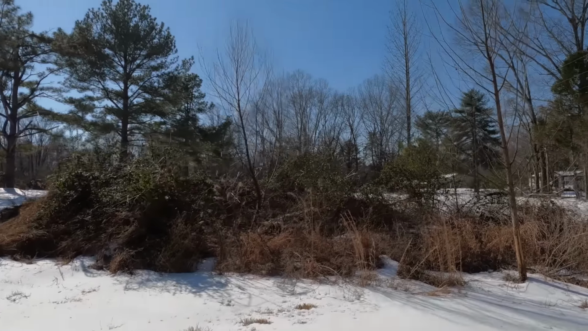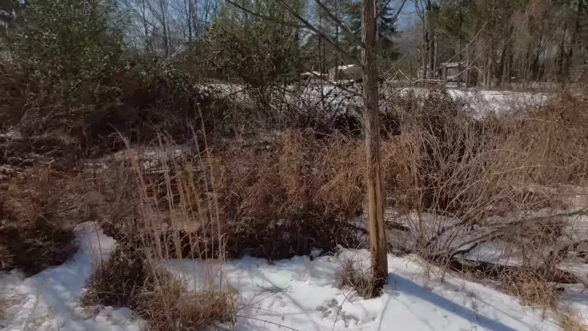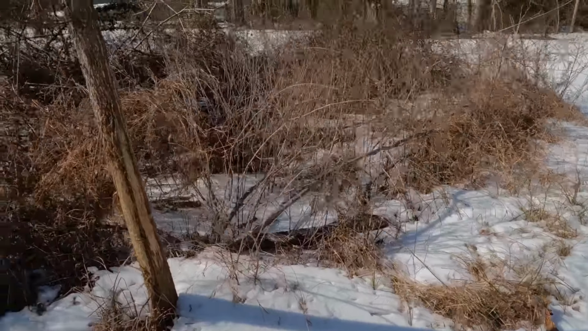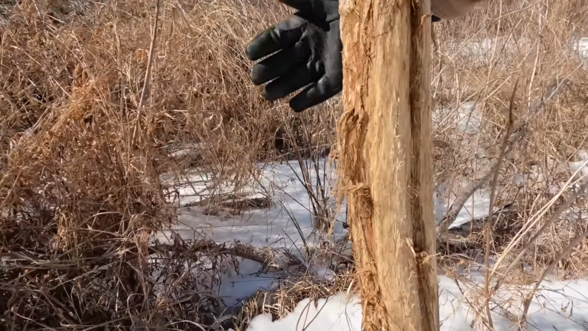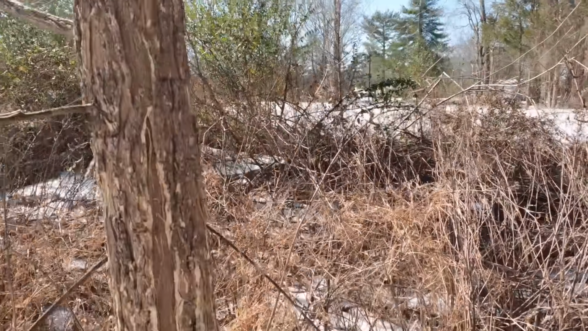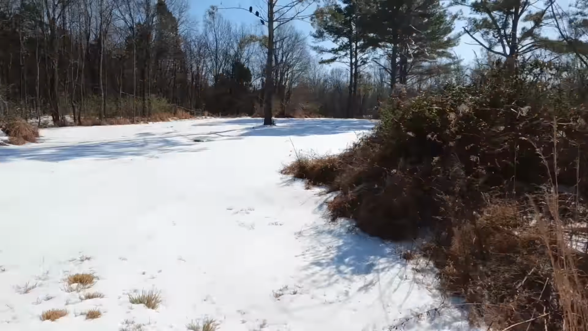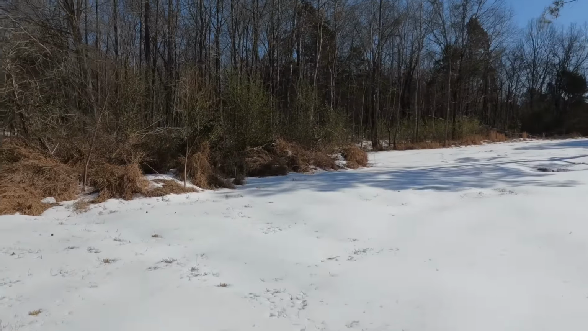But look at the rub that was here. I don't see any. Well, yeah, I said, I don't see. Yeah, there's deer tracks right there. But look at the size of this rub. That was a big one. I don't see too much fresh on this one, but he went all the way up to here. Goodness gracious. And he actually came over here.